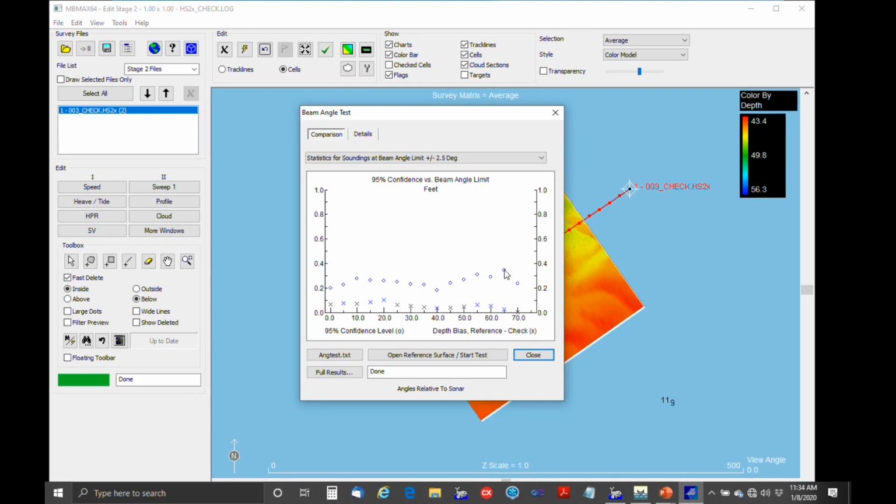So if you have an area, the New York district is the best example I know of. They have a reference surface not far from the boatyard. Before they go out surveying every day, they run a pass over the reference surface and make sure that the results are what they expect. And this kind of repeatability to 3/10 or so. If there's something wrong with the system, it'll show up very quickly in this test.